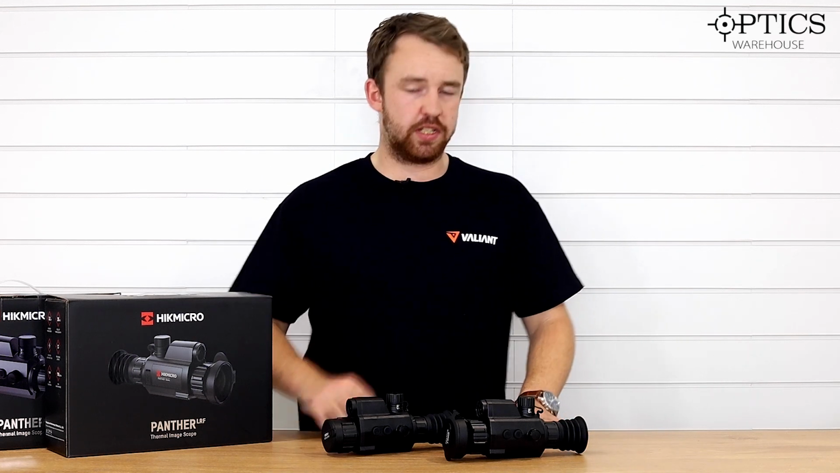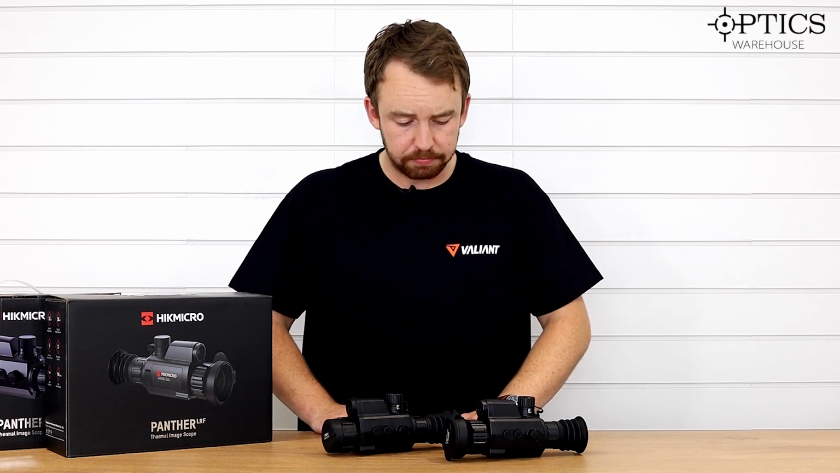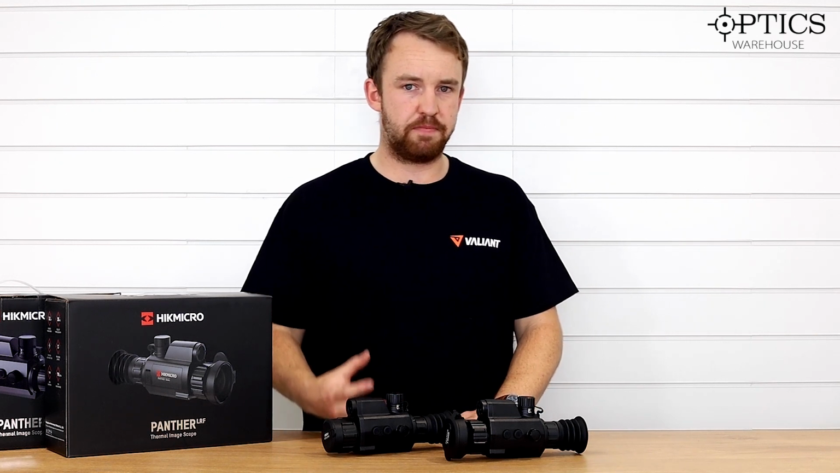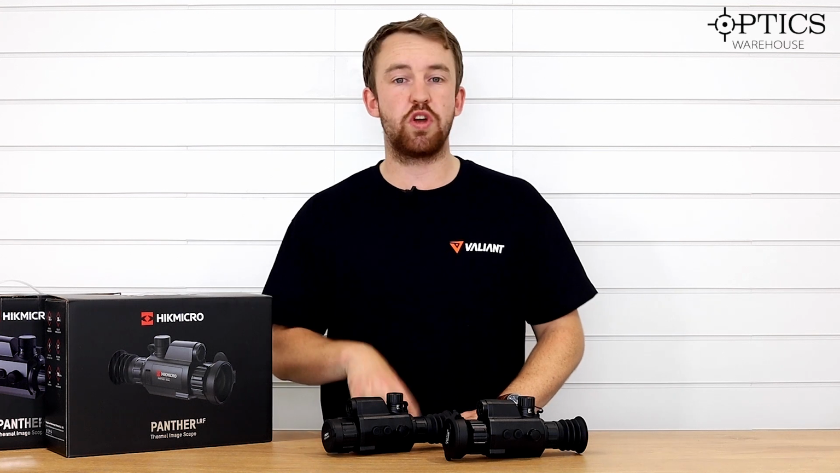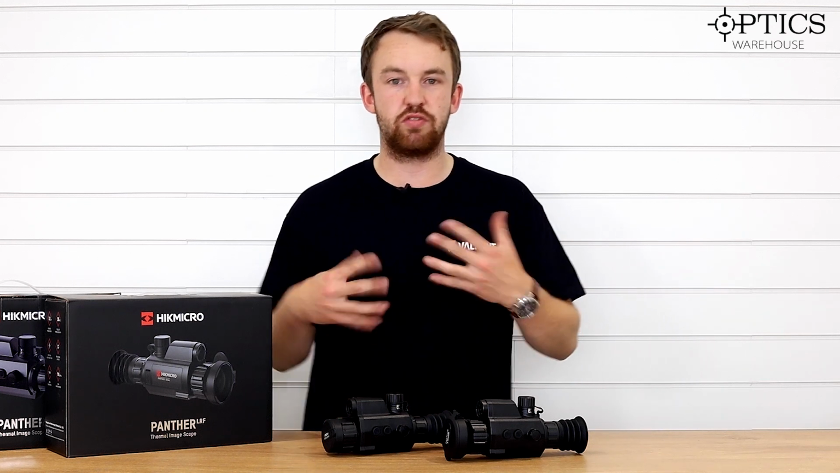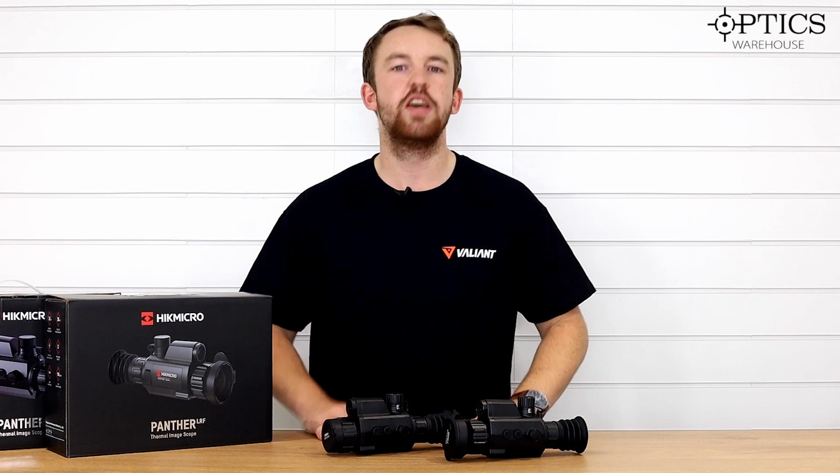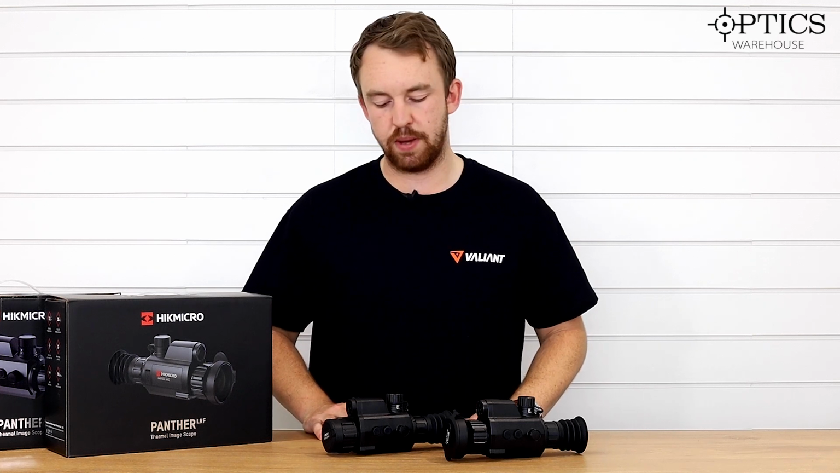With the H range, as I said in the Stellar video as well, just because you haven't got the best sensor doesn't mean you're not getting a good scope. What you are getting with these is a better base mag. We've seen previous brands try to do it with their lesser sensors by increasing the base mag to justify where you're going in terms of your thermal weapon scope.